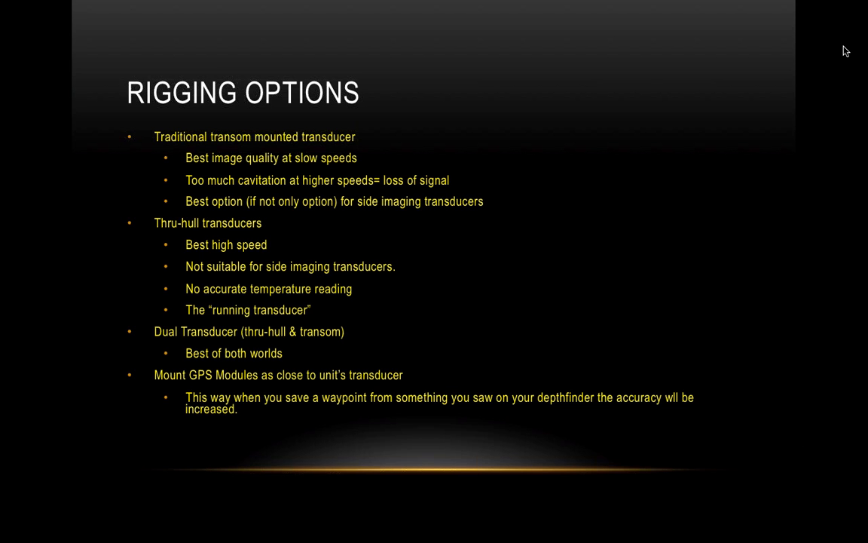contact at all. So it is the best option for side imaging transducers, if not the only option, because most of them won't go through the hole. I don't know which ones do, but 99% of the down scan or side scan, side imaging transducers don't give you a through hole option.